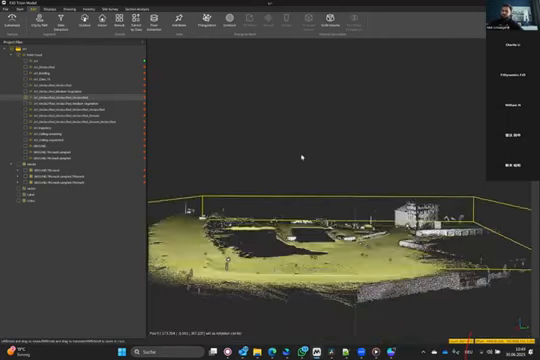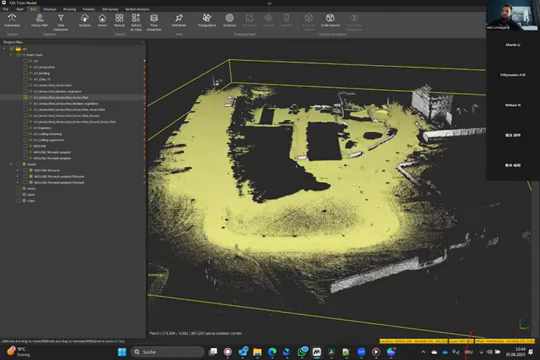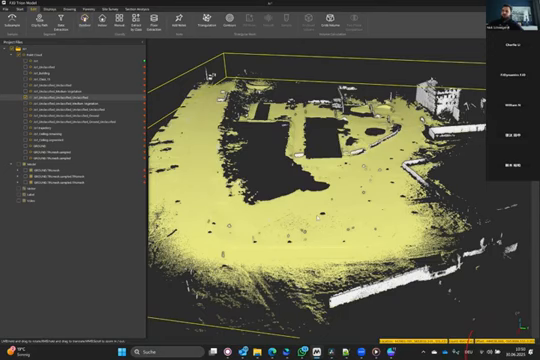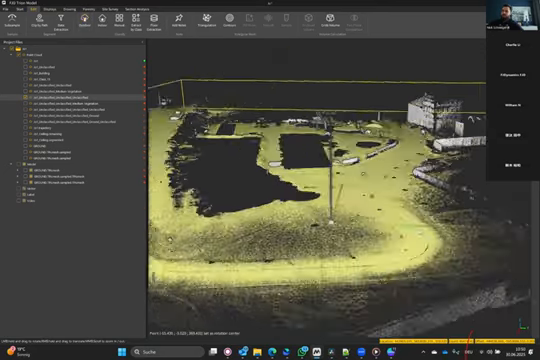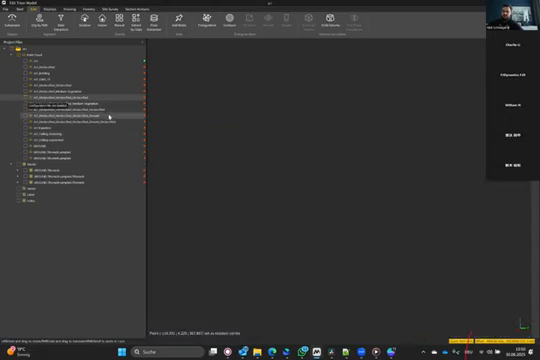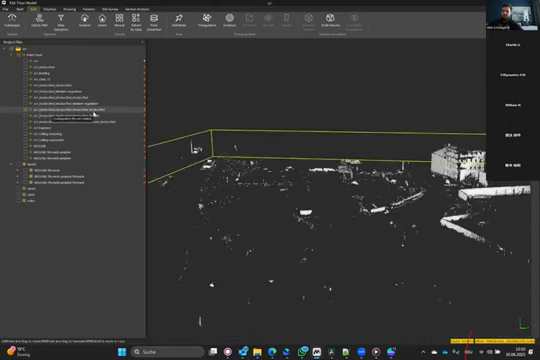And then I did it again. So at this point, maybe I use the automated classificator. So I got my ground points extracted. I extracted it again. So I have the 4 times unclassified.